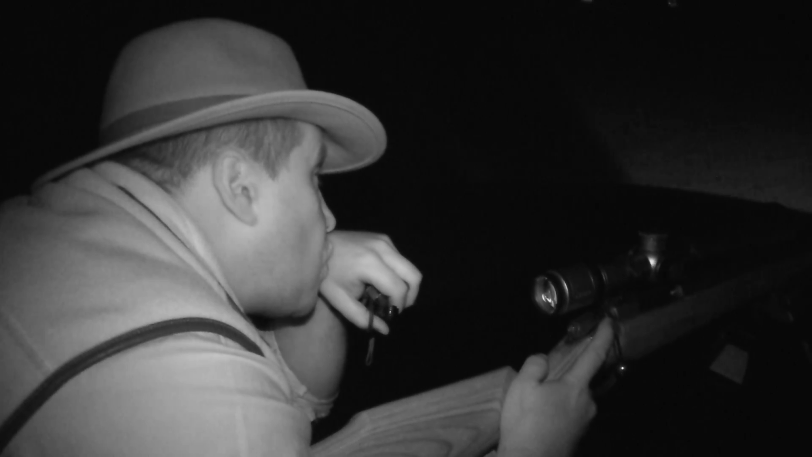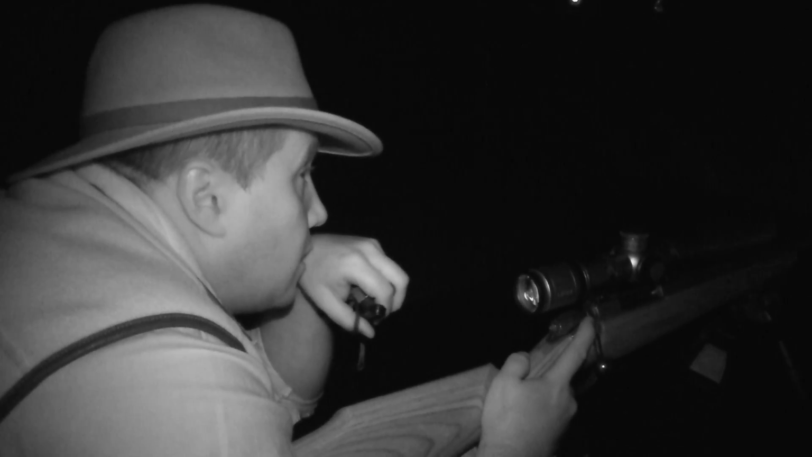The next fox that crosses our path again appears in the thermal before the beam of the lamp gives Roy a target through the scope. No stopping for small talk here either. We follow her. She has a look from a clearing, but no clear shot. Oh, come on.